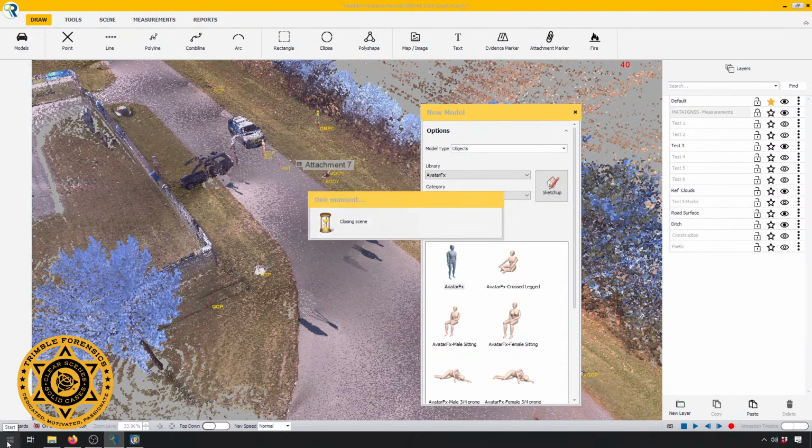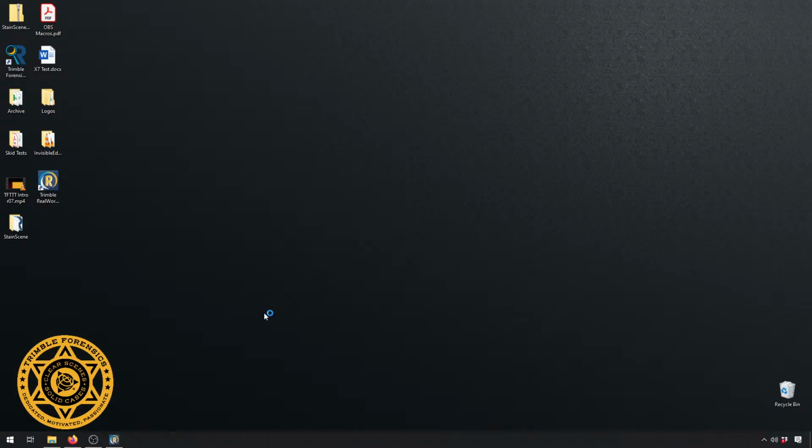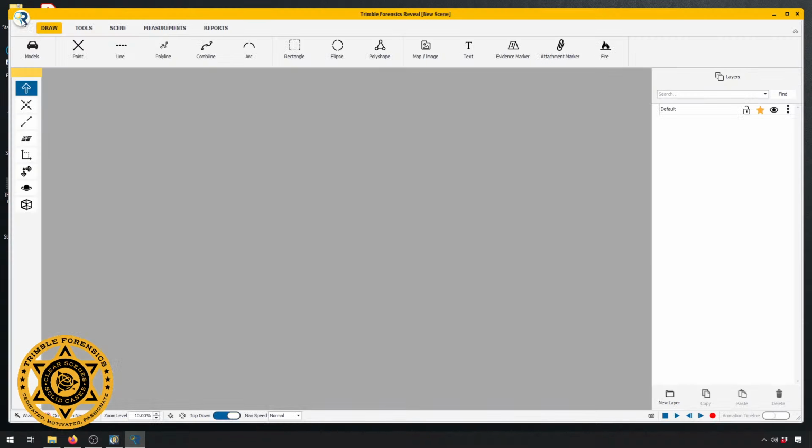Murphy always shows up. I've had Reveal running since about 4 o'clock this morning, so she's on the struggle bus on this laptop. All right, I'm going to reopen my scene and we should be good to go. So on this, all I have done is ingest data. I haven't really done anything more than that. It's going to take us a few minutes to get her open.